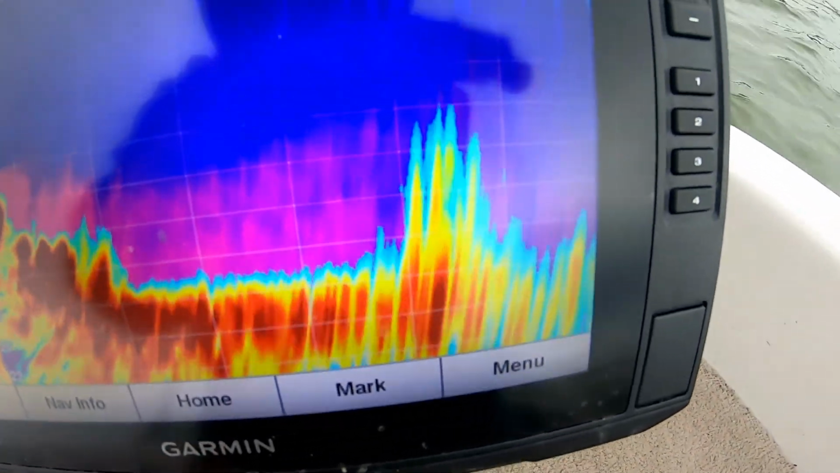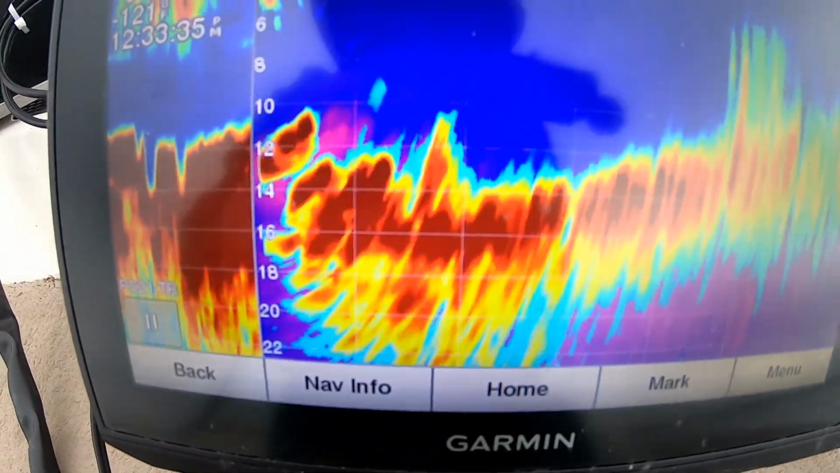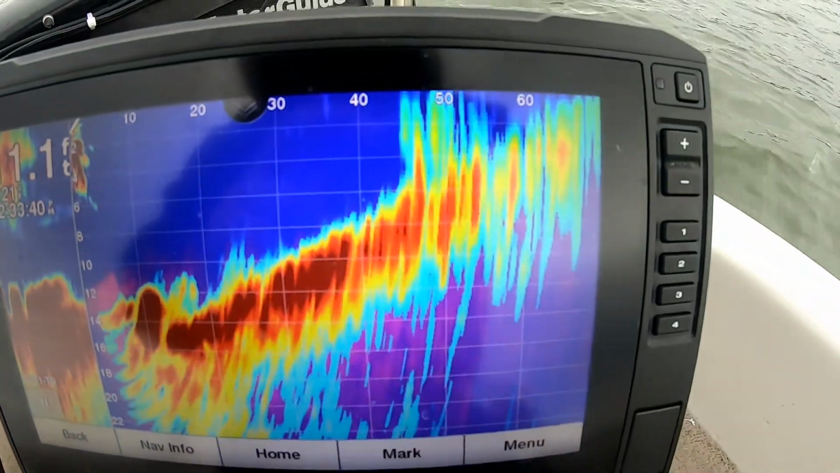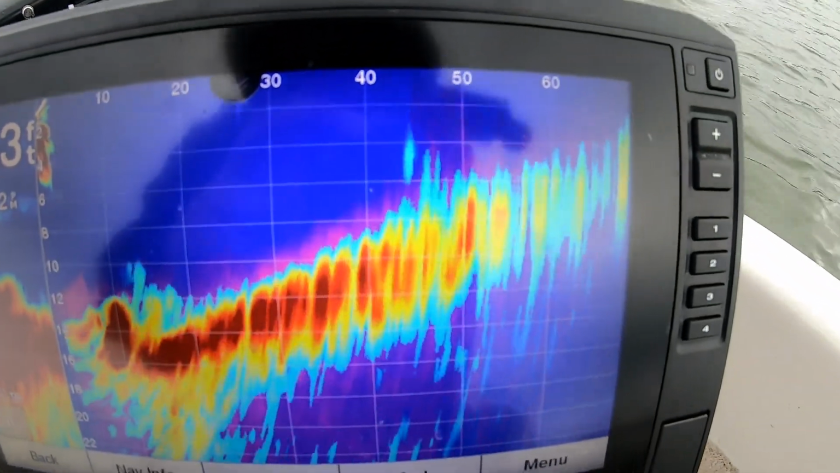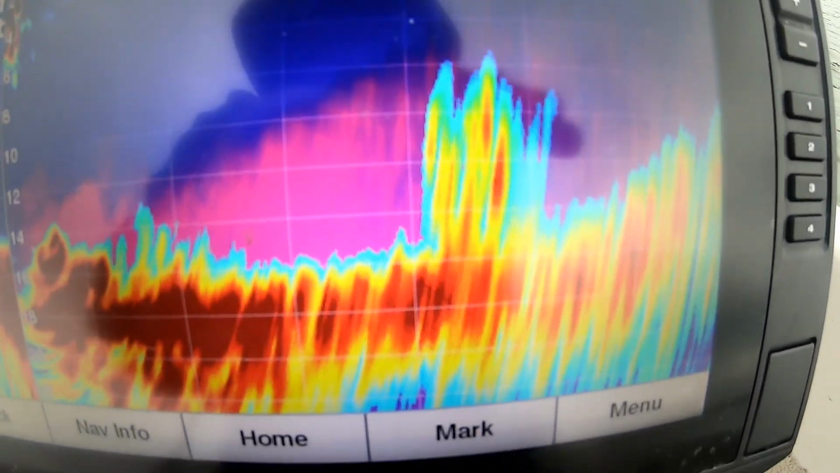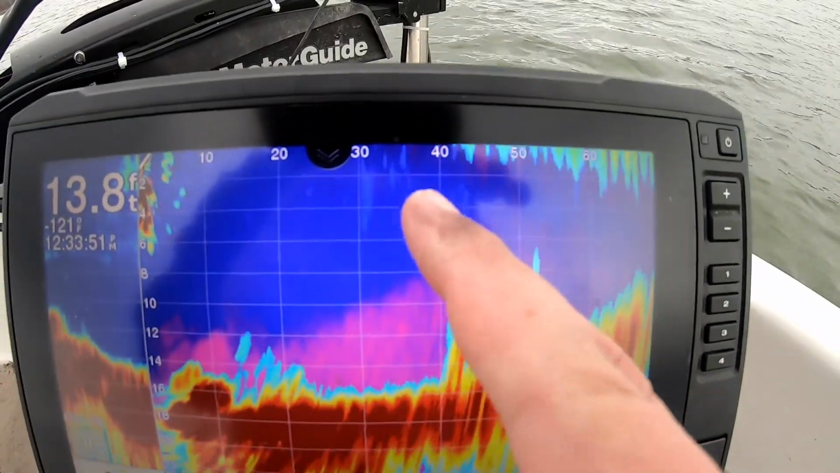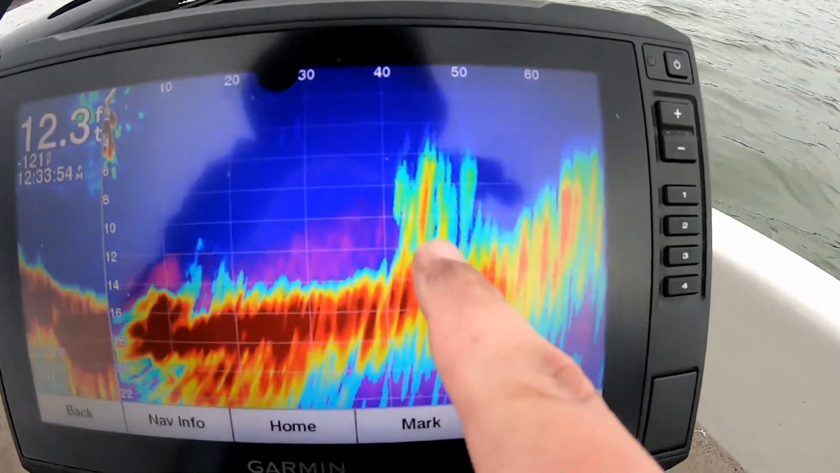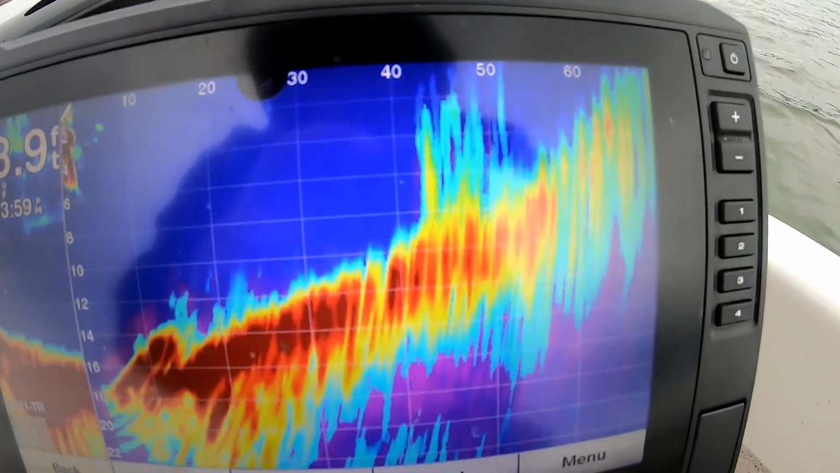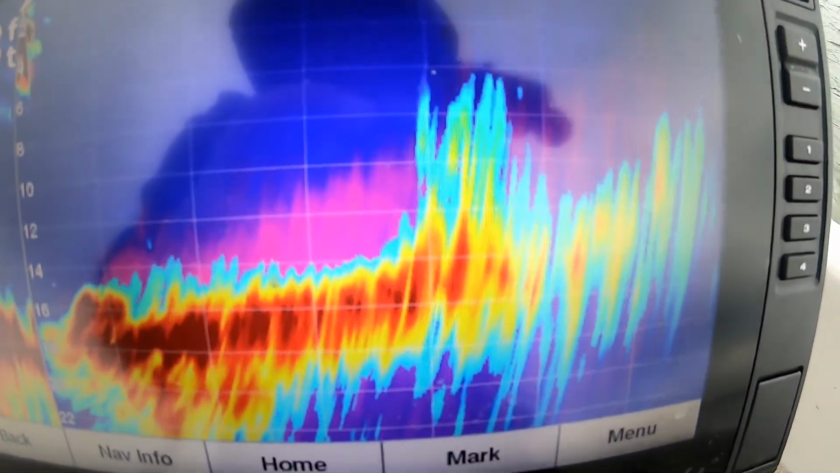See how the return lines aren't super dark red? Now that's kind of like a rock pile underneath of us still, and that's why it's such dark red return signals. And turning, see how it's kind of sparse and shows gaps in between. Usually you can see crappie in this area. Suspended above it are bait fish, and these bass will hide in the deep parts of this brush pile and come out and ambush these bait fish and shad and crappie and whatever else you want to call it.